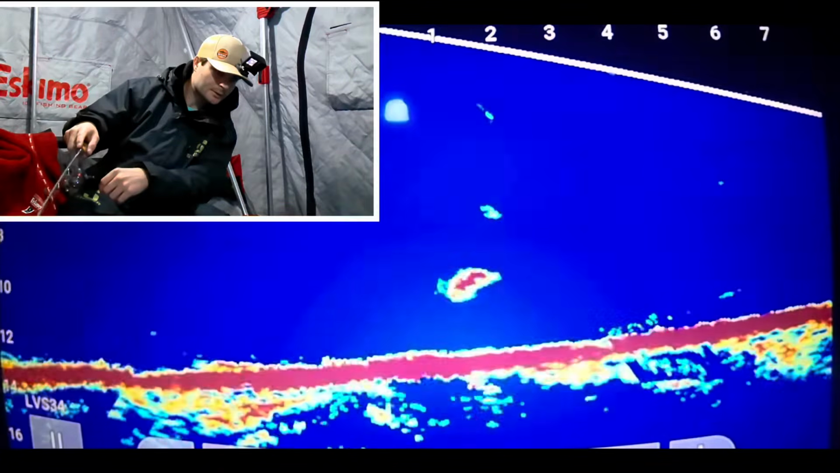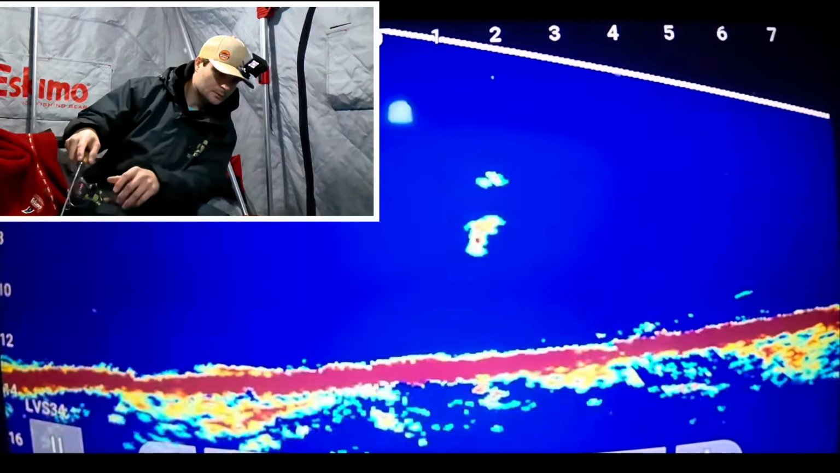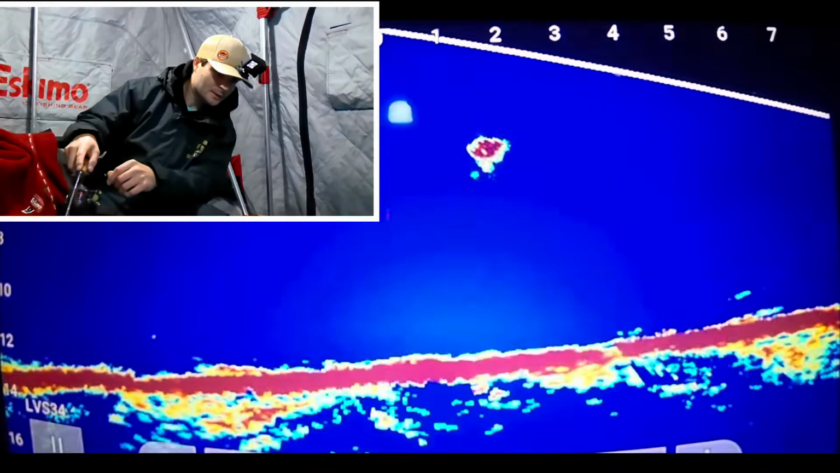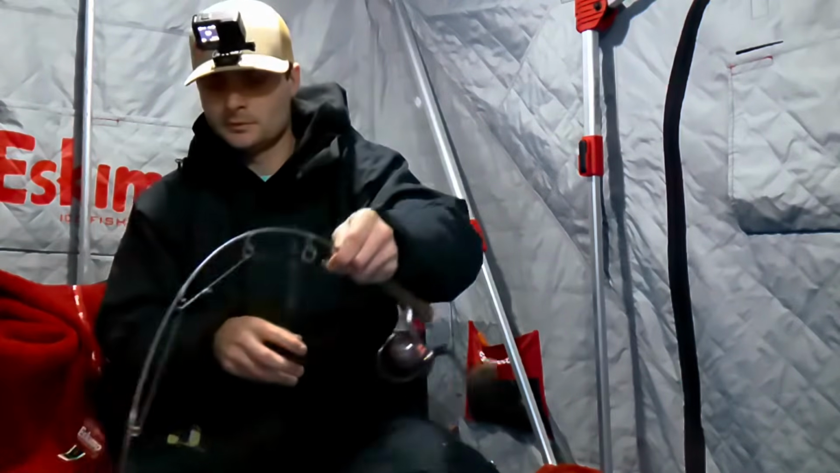Here it comes. Turn. 8 feet. Oh man, he's right under the ice. Got him. I was like right under the ice. Same size though.